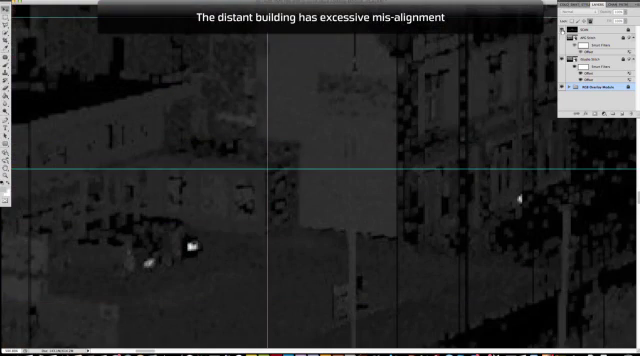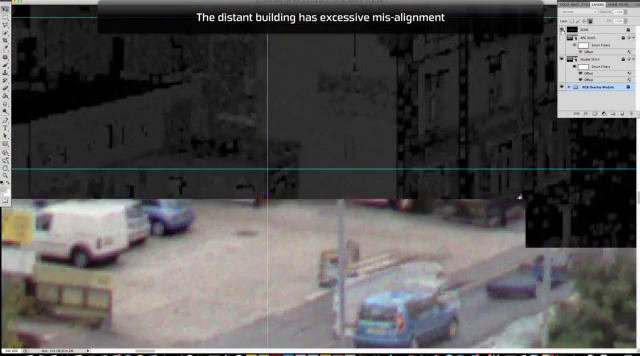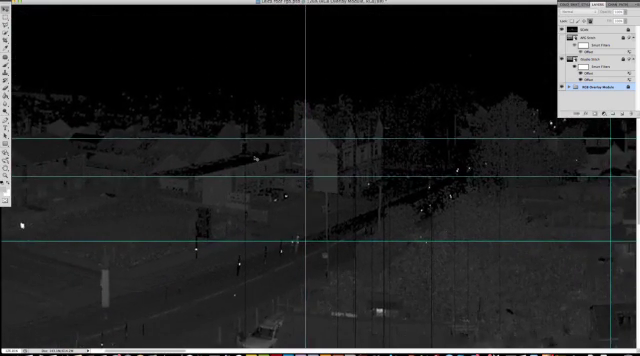If I look further in the distance, really getting to the maximum range of the scanner, you've got the side of this building, and you can see where the crosshairs are, the building is significantly out of position compared to where the scan data says it should be.